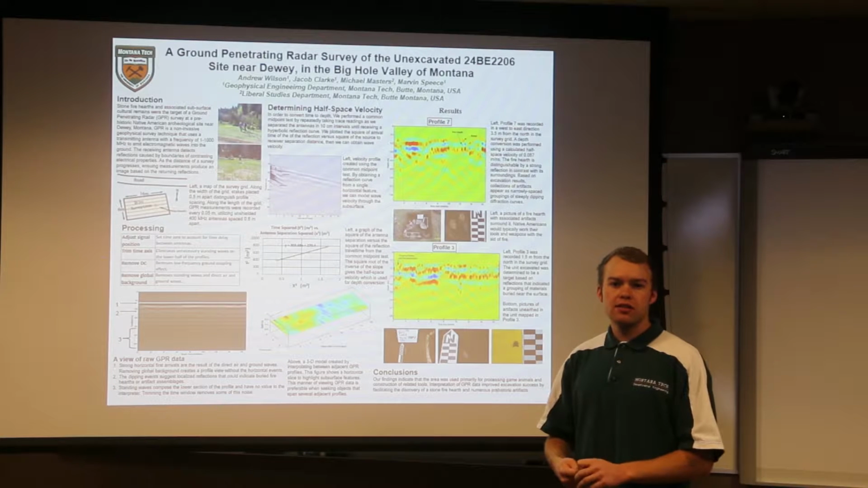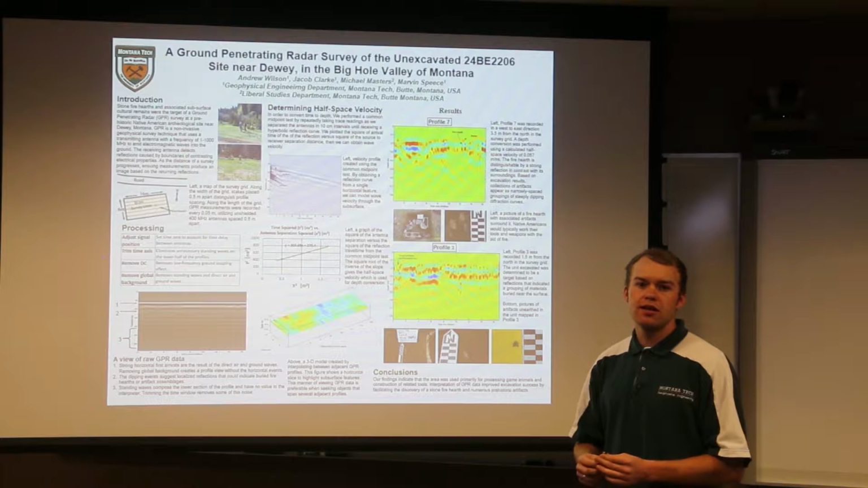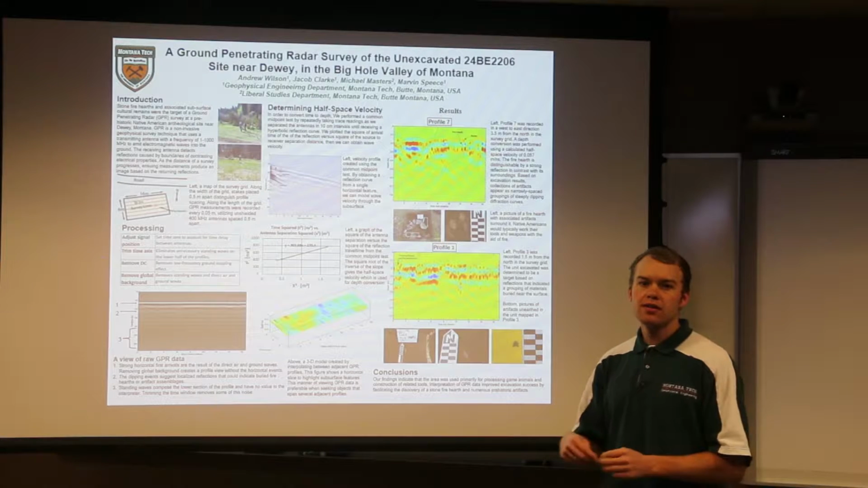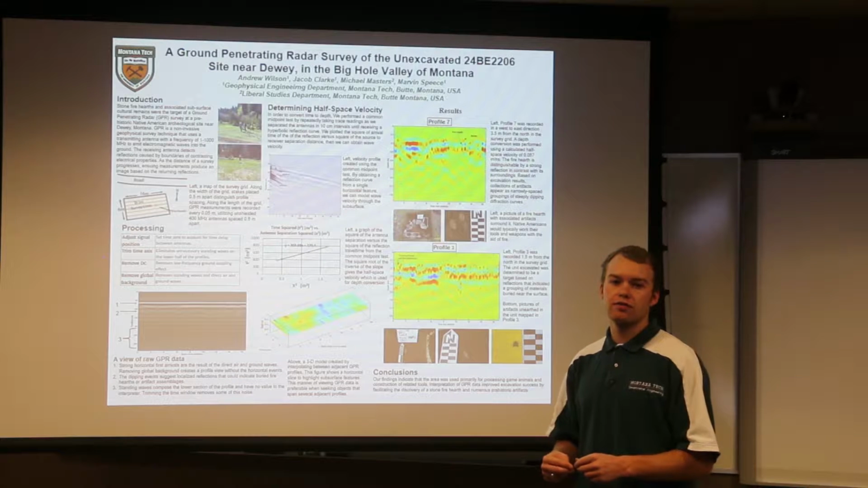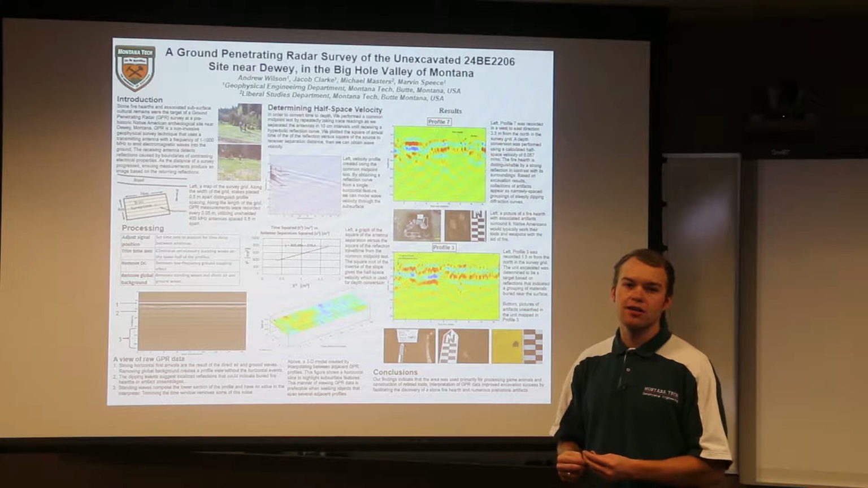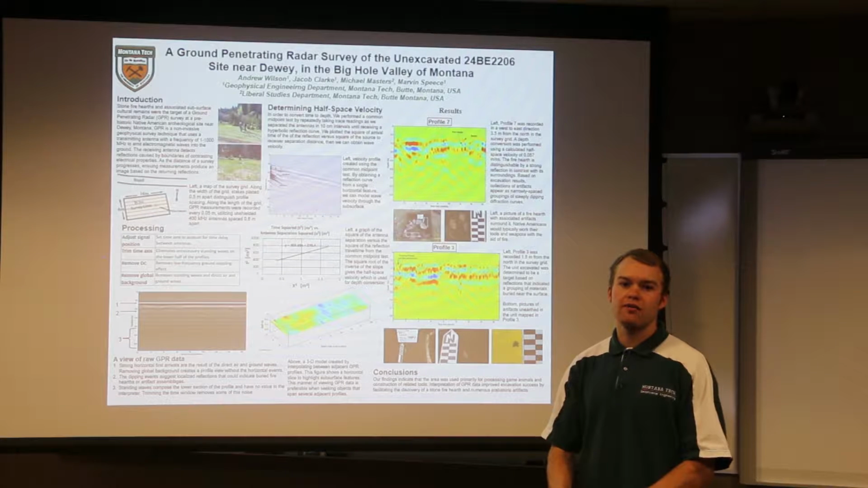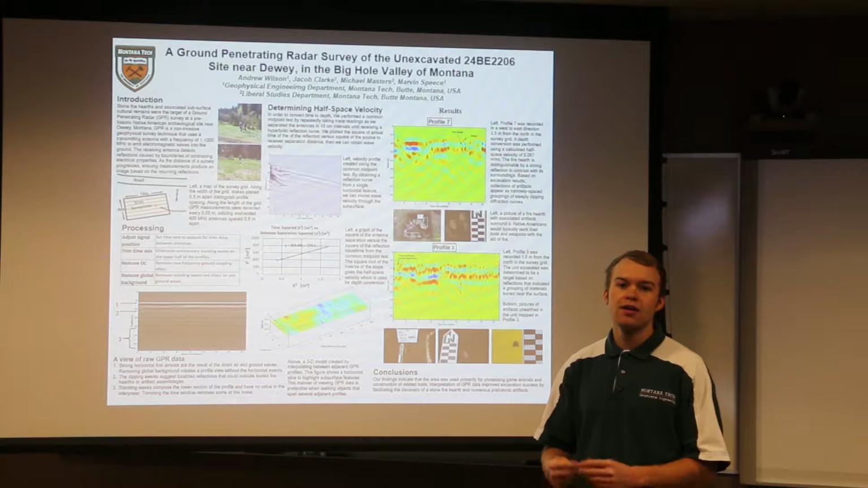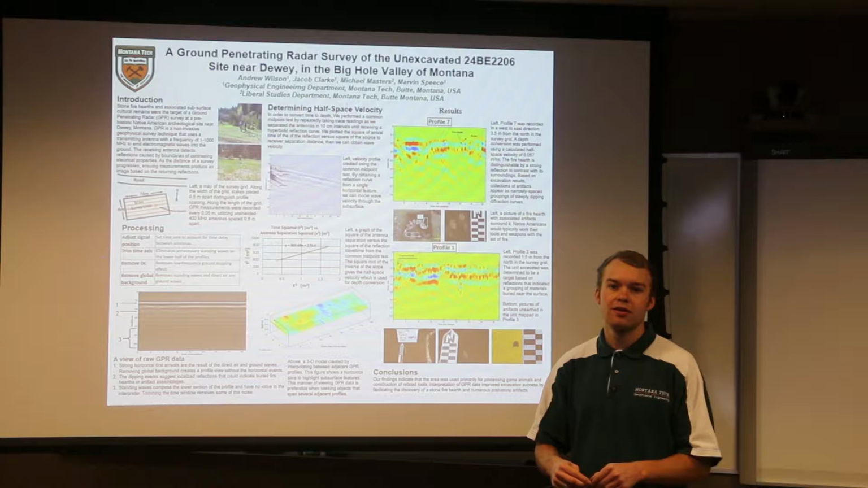Today we'll be discussing research on a ground-penetrating radar survey at a site near Dewey, Montana in the Big Hole Valley. This site was chosen based on a pedestrian survey conducted by archaeologists from the Montana Bureau of Mining and Geology and Montana Tech. What they discovered was numerous surface artifacts relating to prehistoric Native American occupation of the area. Thus, the site was chosen for an archaeological excavation operation.